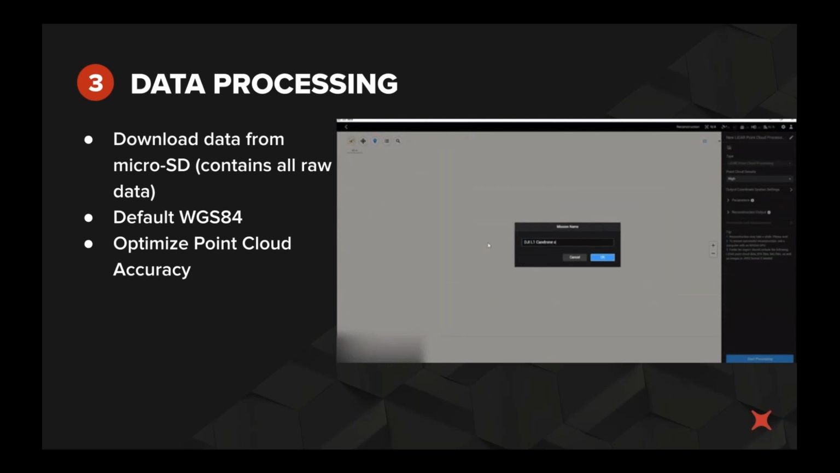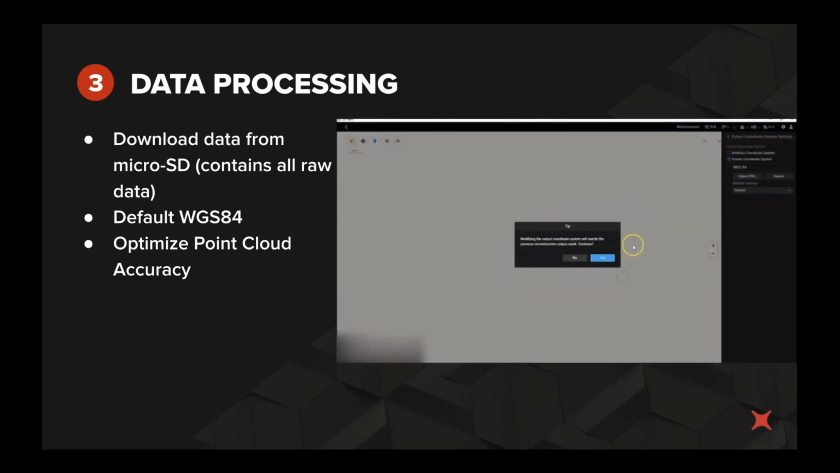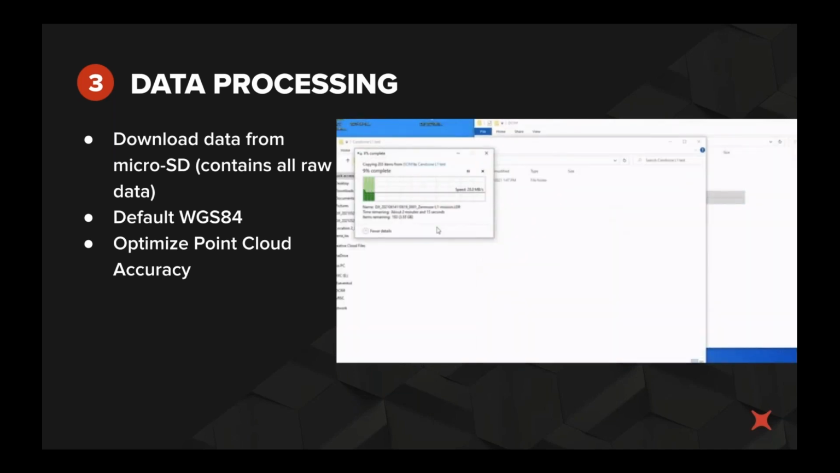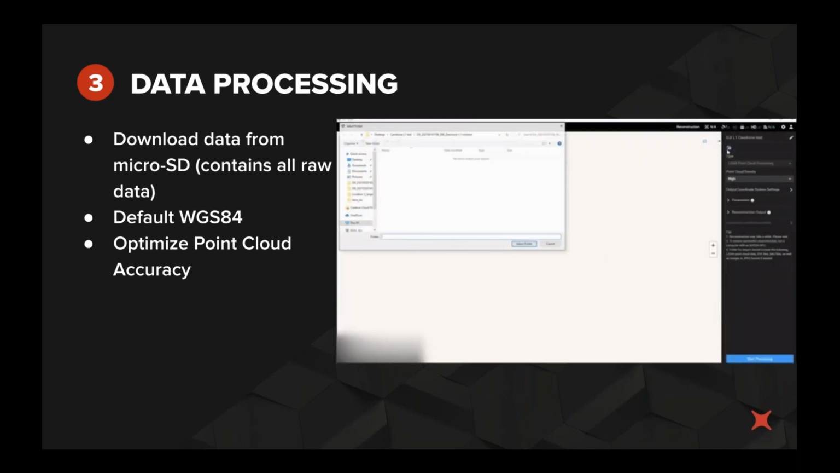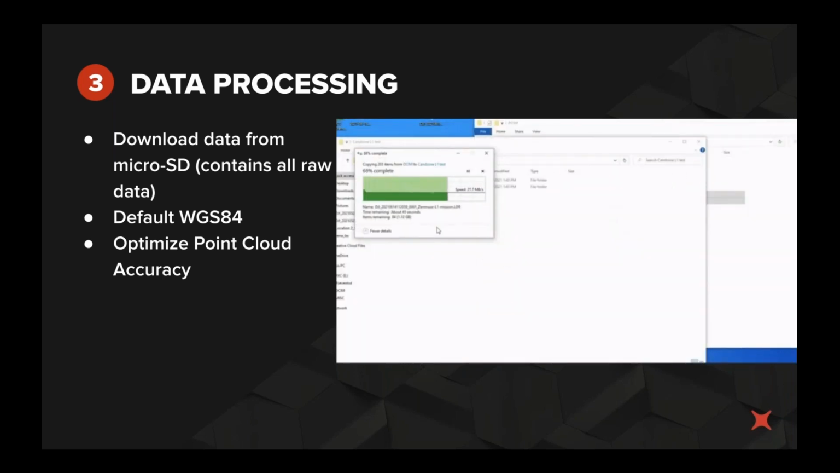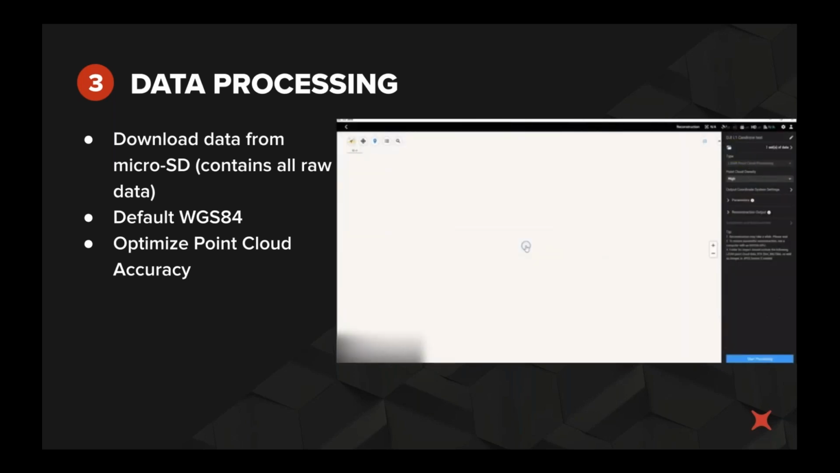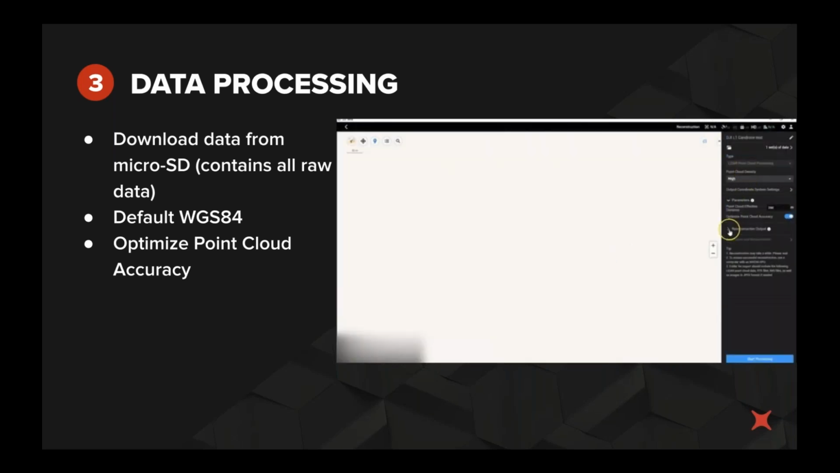So, data processing. Once you've collected all your data, all the raw data will be stored on the micro SD card that's in the L1. This includes the DRTK base station data along with the image files if you do choose to colorize the point cloud. When you import the folder into Terra, it'll automatically be read and processed. One thing to note is the default coordinate system will be WGS84.